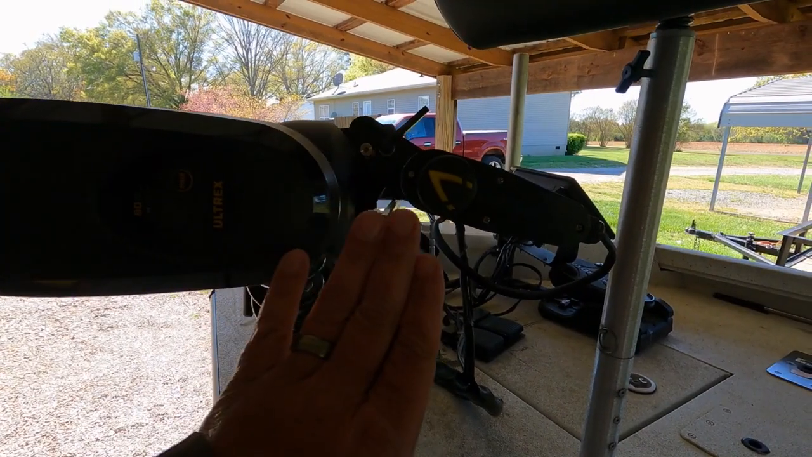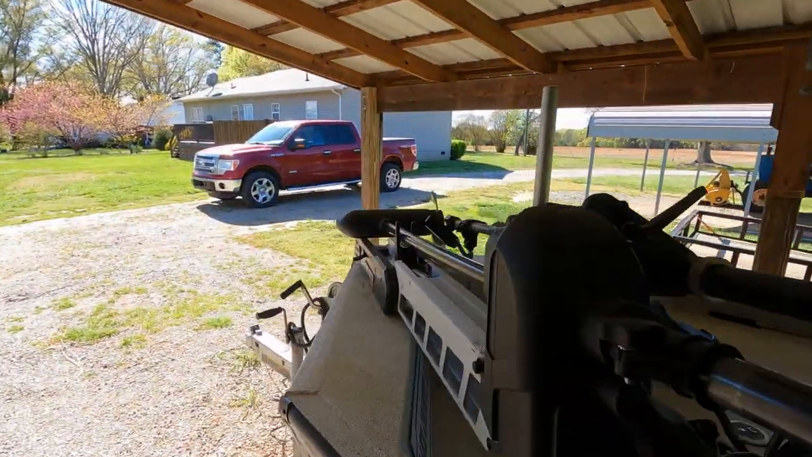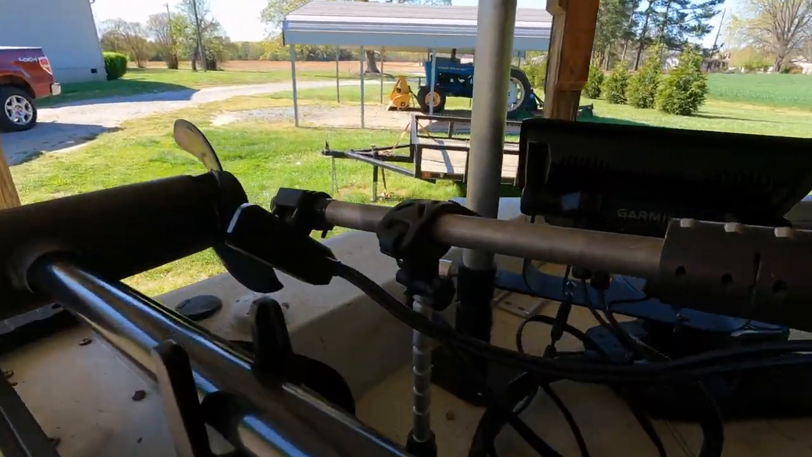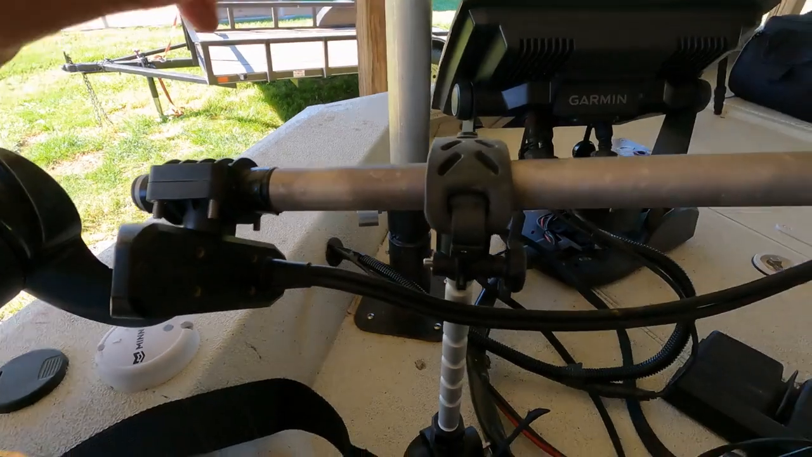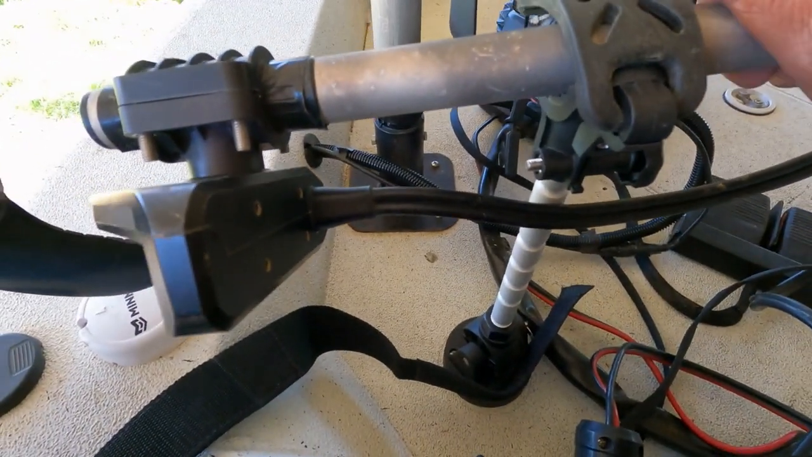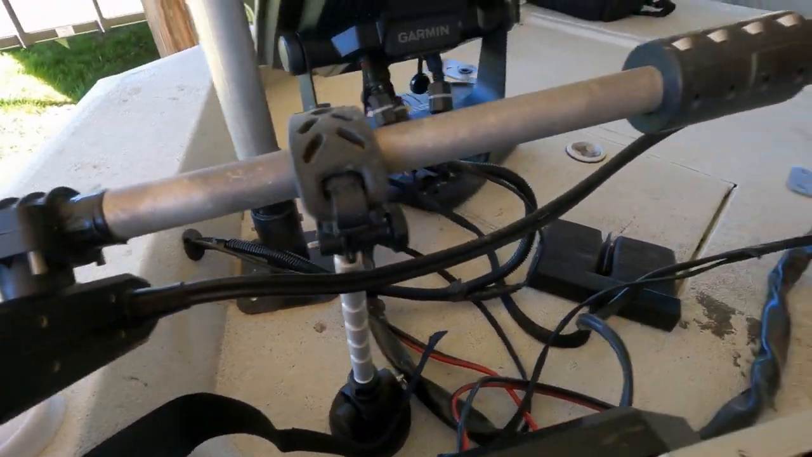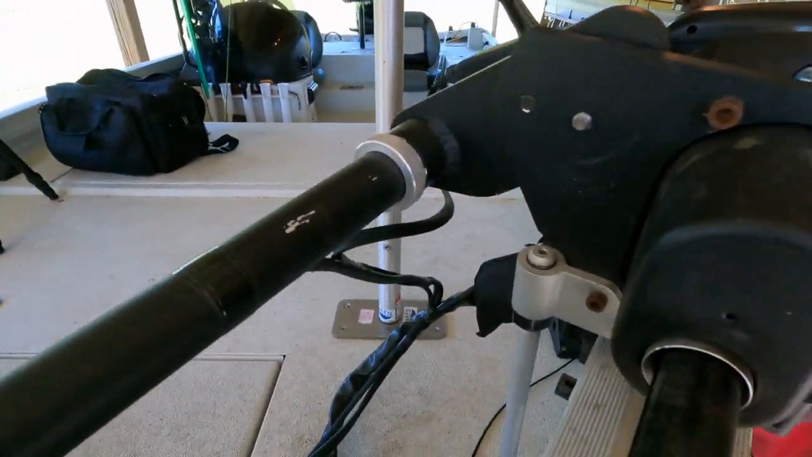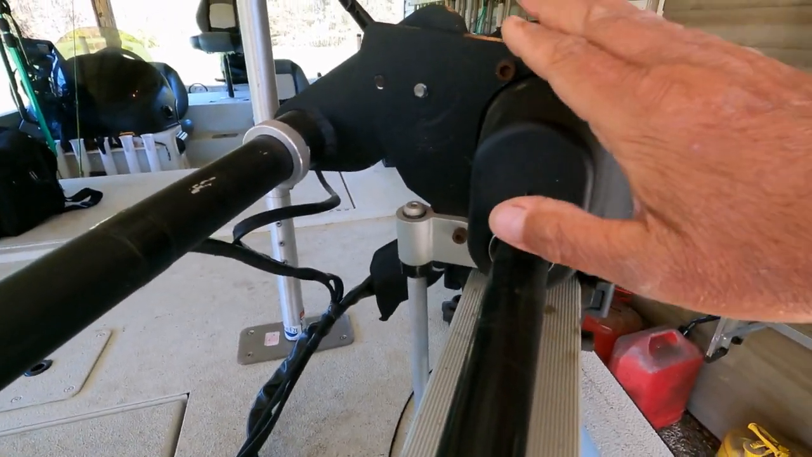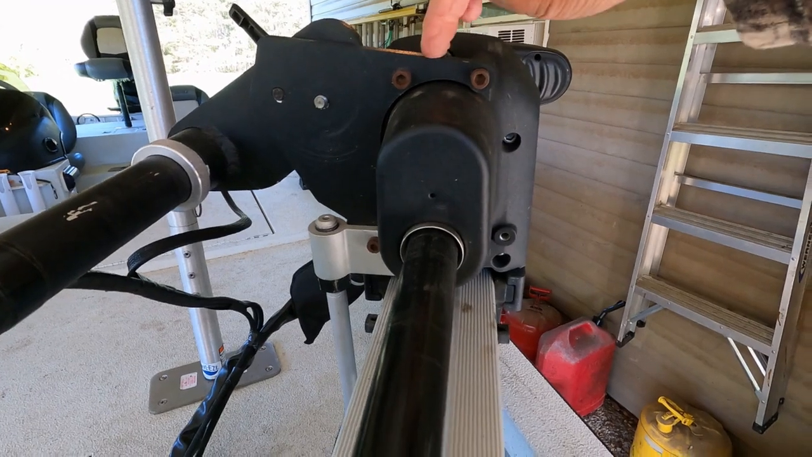You can see this is back stationary. You can see how it's actually turned down. And this is my bounce brace here that I mounted down there, and this just keeps it from bouncing around going down the road. Of course it shakes, but it helps protect it some. And this is the bracket I was telling you about. So you'll have to buy this bracket specifically for your trolling motor.